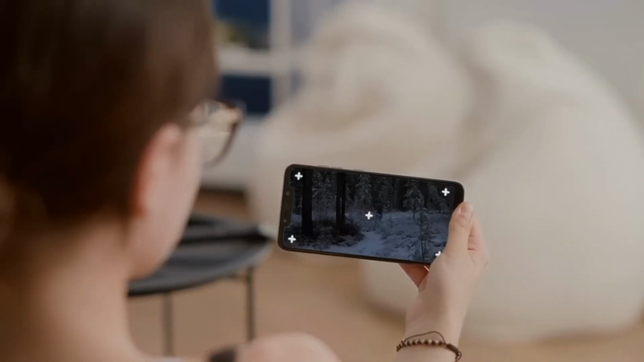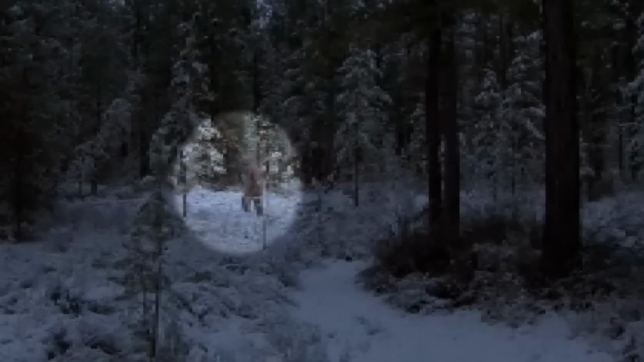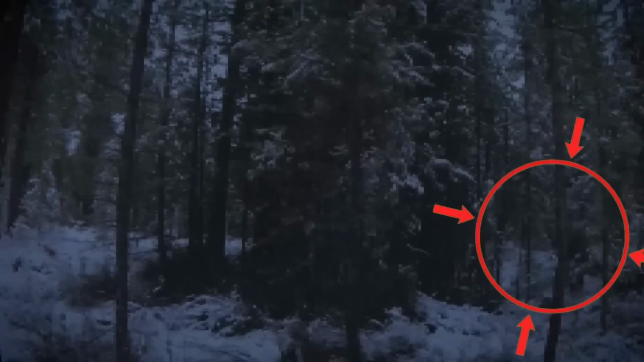Many people believe that the footage is real and provides solid evidence of the existence of Bigfoot. They argue that the figure in the video is not a person in a costume, but rather a real creature with a distinct physical appearance. However, some believe the footage is a hoax. They argue that the video could have been easily manipulated and that the figure in the video could be a person in a costume. Regardless of one's beliefs, the Bigfoot trail cam footage captured by Matt Cook, Oregon is considered